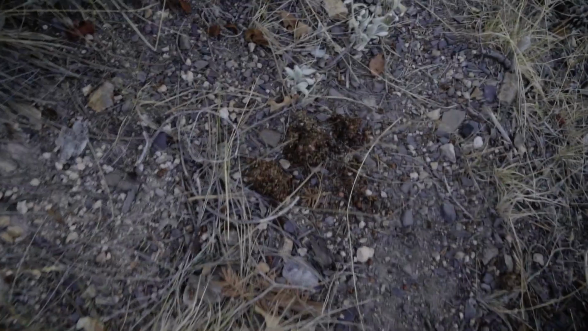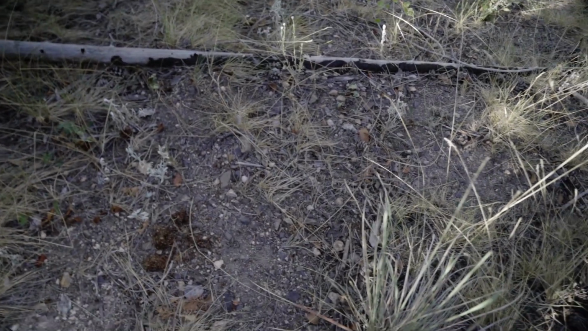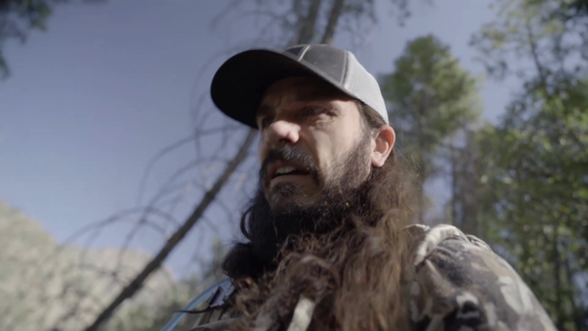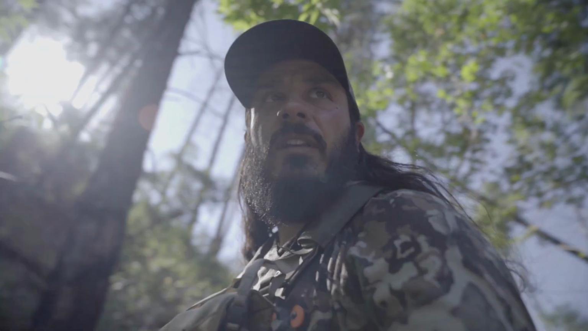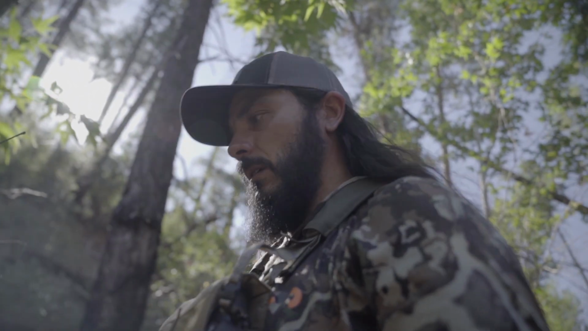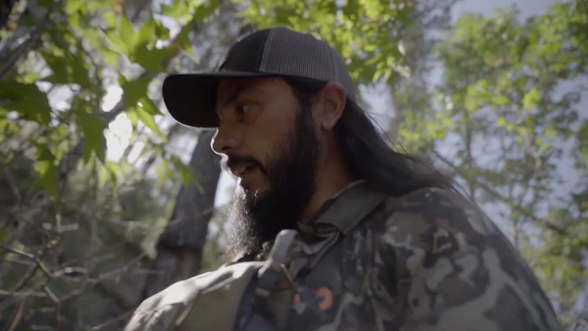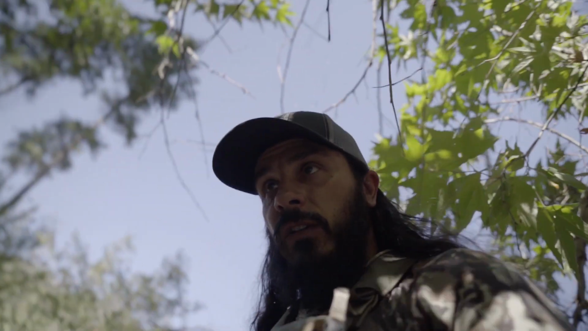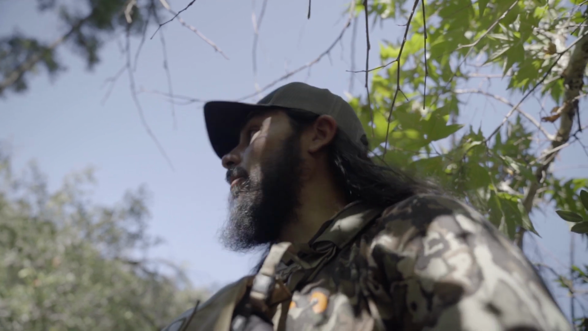More bear scat right there from earlier this fall. Got another camera right down here, so I'm assuming I should have this bear on camera. Hopefully, we'll see. Just walked up on my last camera, my fourth camera. This one, the latch is open, so I'm hoping that was a bear and not a person stealing my stuff. So far, I've been lucky on that front.